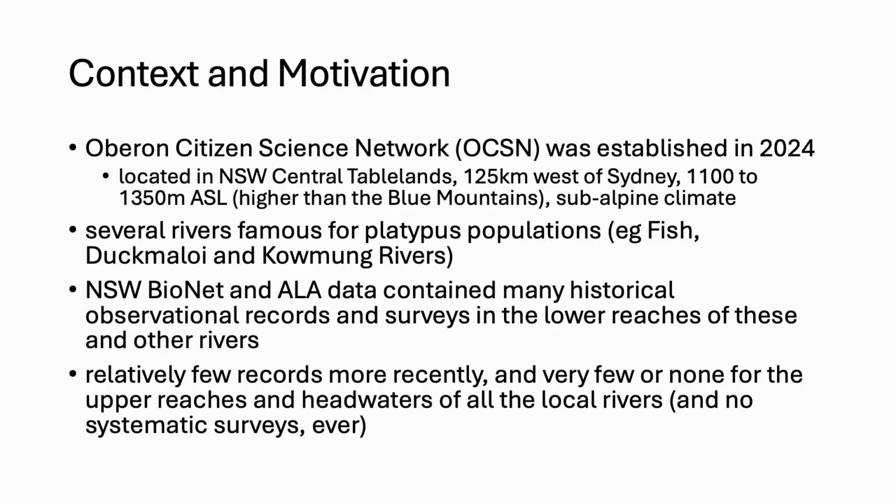There are several rivers in the area which are absolutely famous for platypus populations, particularly the Fish, Duckmalloy and Cowmung rivers. And looking at the New South Wales Bionet Atlas and the Atlas of Living Australia data, it was clear that there were many historical observational records and surveys in the lower reaches of these and other rivers in the region, but relatively few records more recently.